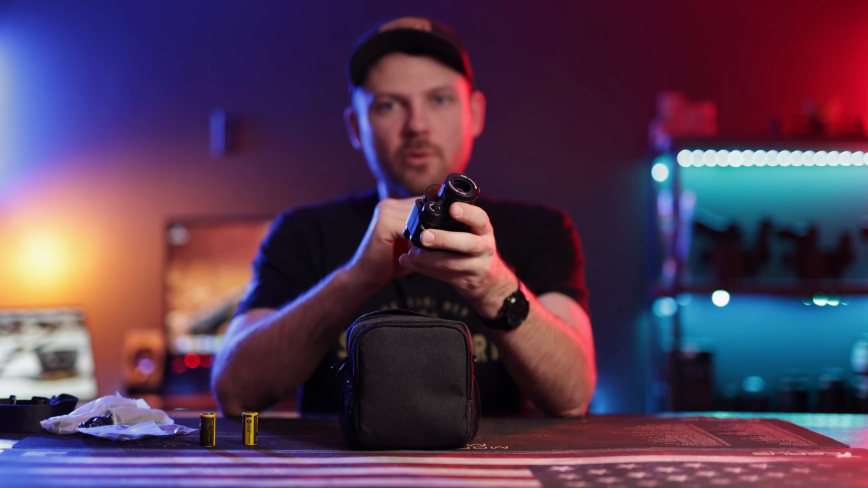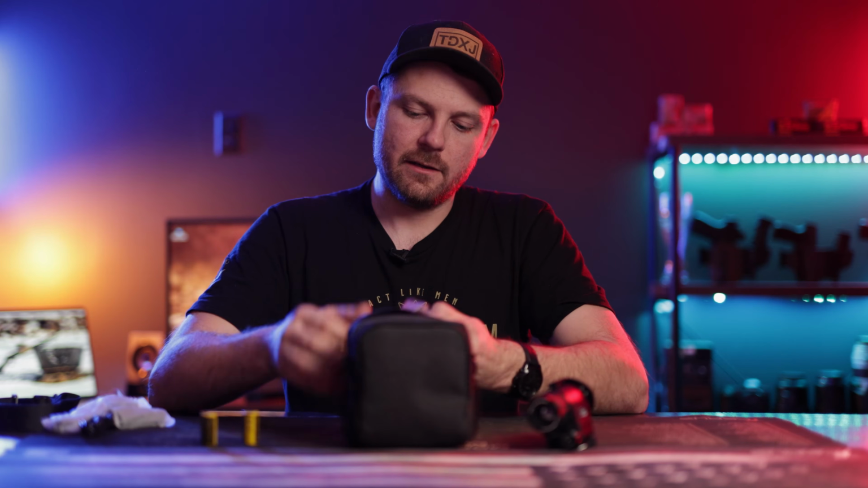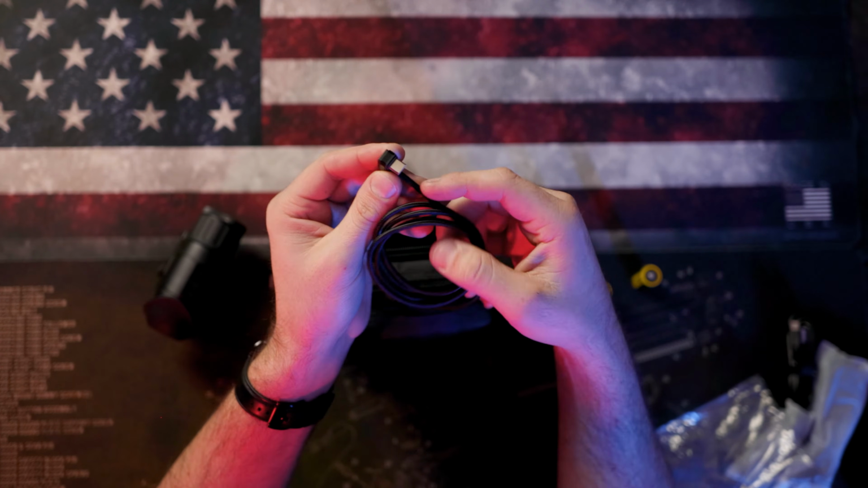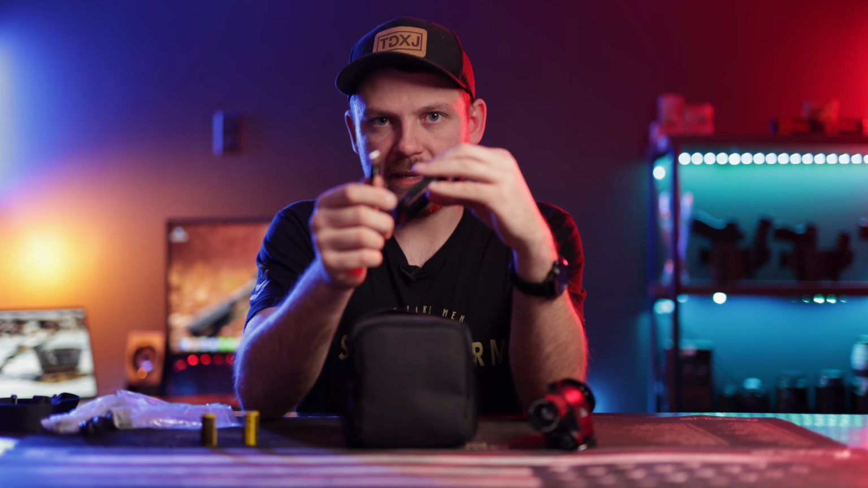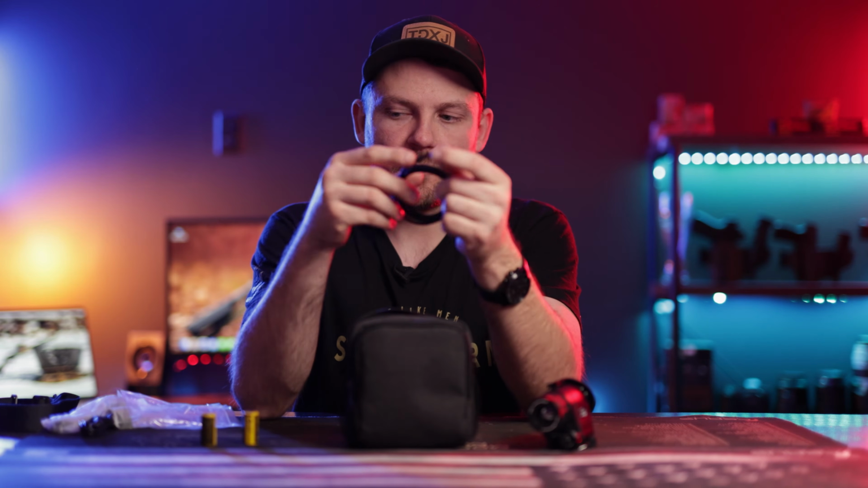You would use the special cord that is included with this pack, which I will pull out for you guys. What makes this cord so special is it has a 180-degree turn on the front. That allows you to put that into the front of the unit, and the back side here is a standard USB plug. So you would plug this into your external battery pack. This would get plugged into your MH25 unit.